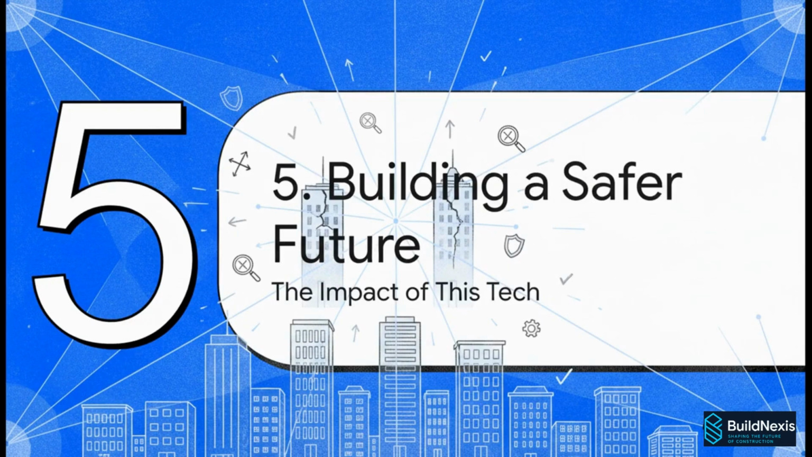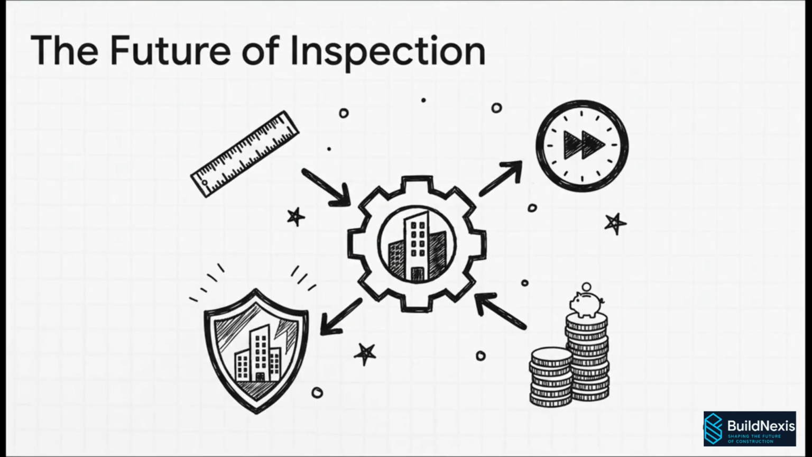So when you put this all together, what does it really mean for the future of our cities and all the buildings we depend on every day? Look, this isn't just some small improvement. It's a complete fundamental shift. We're moving to a world with millimeter-level accuracy. We're turning days of manual labor into a fast, automated process. This lets us do proactive monitoring, catching tiny problems before they ever have a chance to become catastrophic failures. And that means safer buildings for all of us and huge cost savings down the line.